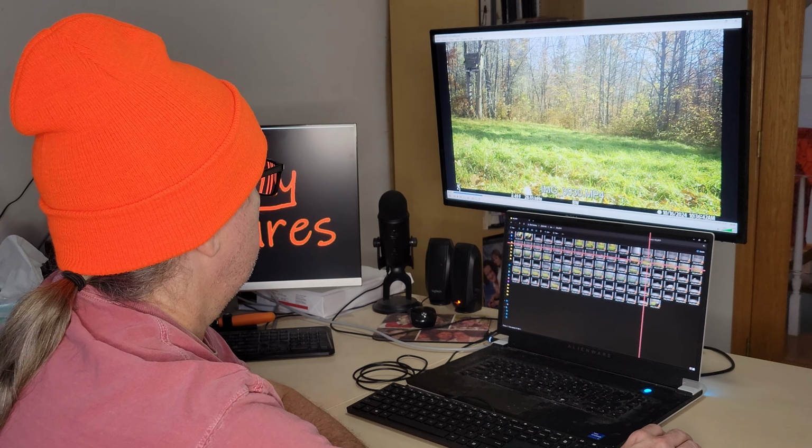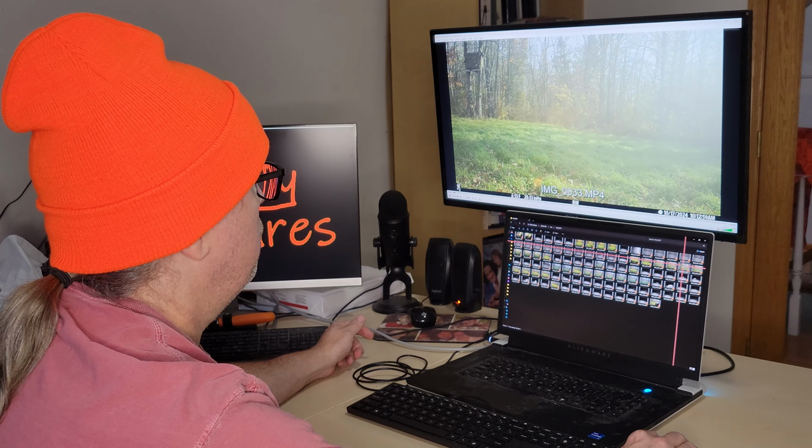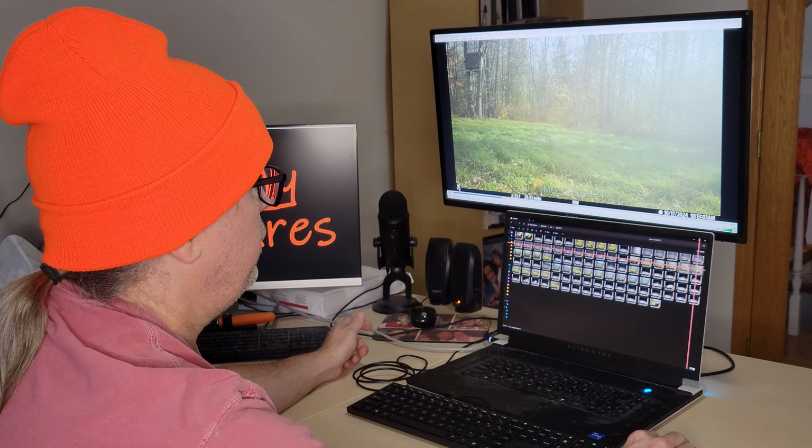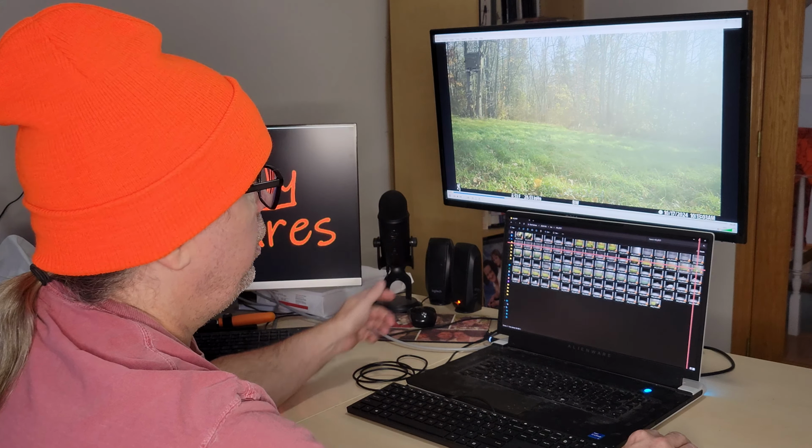There's a doe right there. It appears to be that same doe on the 17th. There she is eating some more. Yeah, it's probably those same two does because they're both kind of hanging out together. At this point, I'd probably be in the stand. I'd probably see them if they show up. Or I'd just be getting ready to leave.